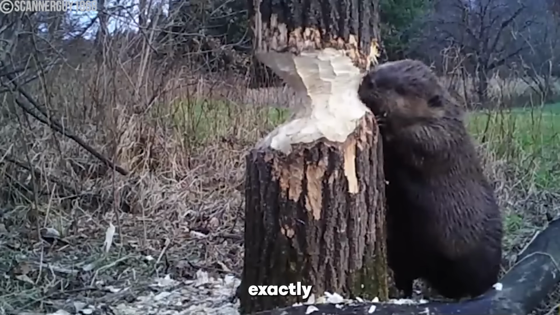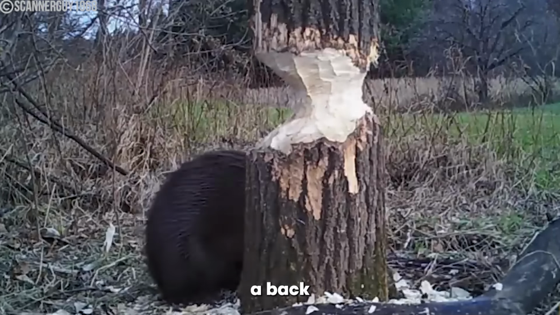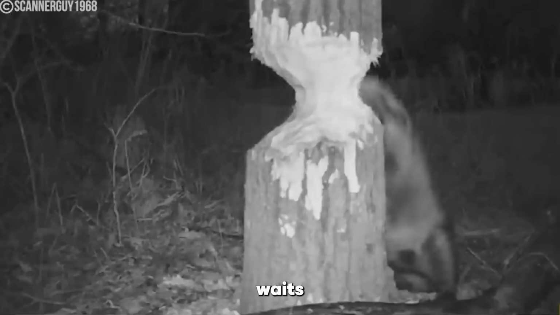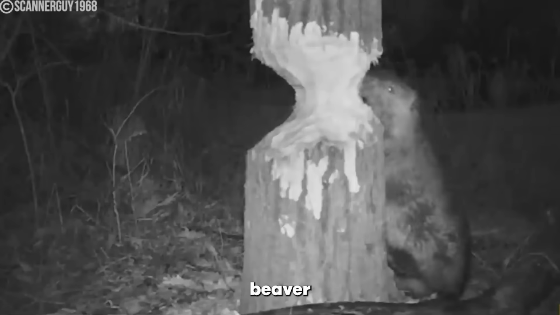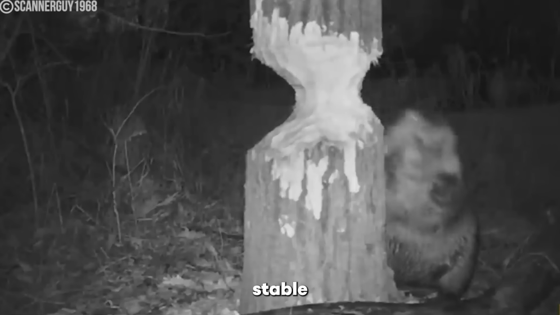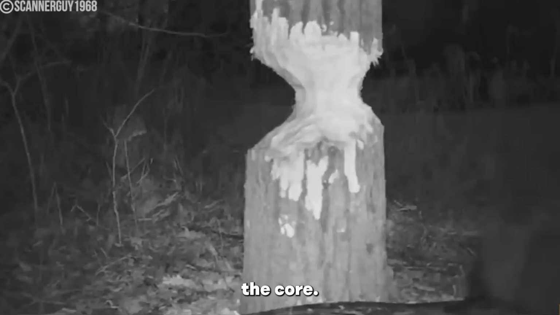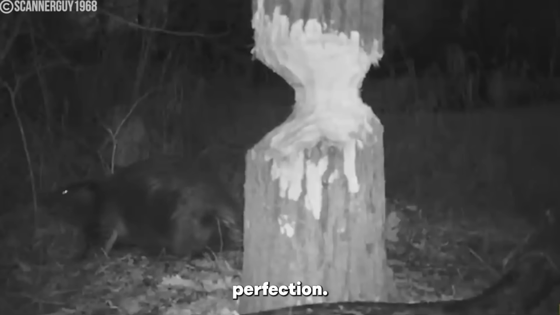Somehow the beaver knows exactly where to cut the tree, so much so that it even makes a face cut and a back cut. But more importantly, it waits so it can hear the tree and make sure it gets out of the way. This beaver is a master at its craft, cutting into the tree to make sure it remains stable while it weakens the core. And once it's time for the thing to tumble over, the beaver executes it with perfection.